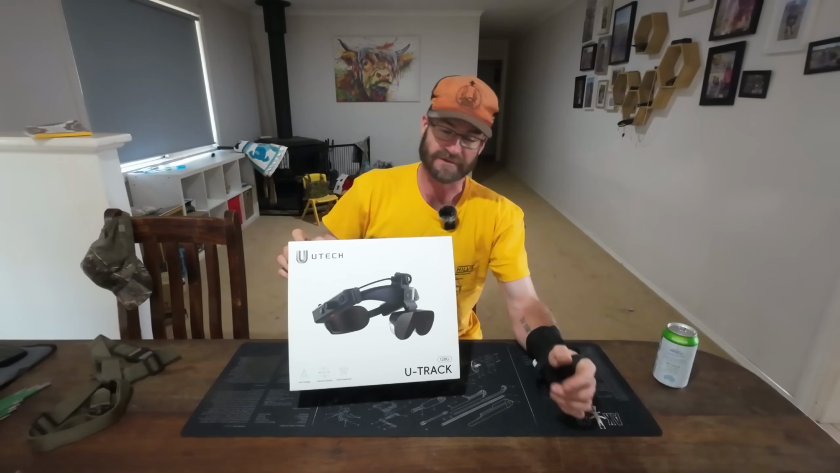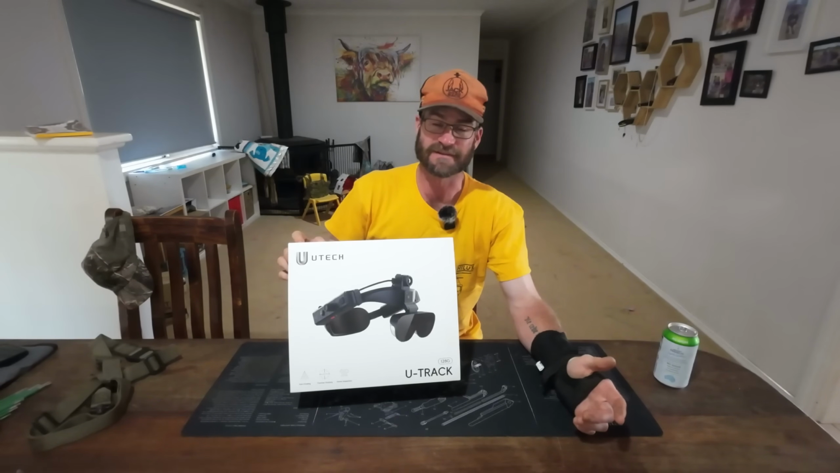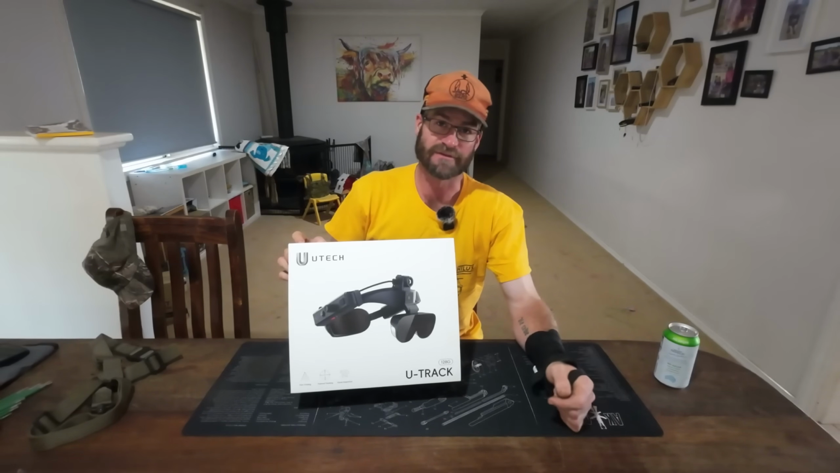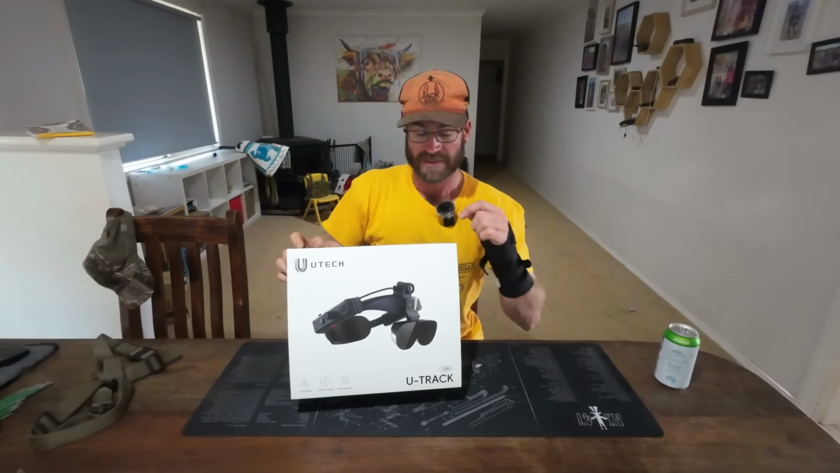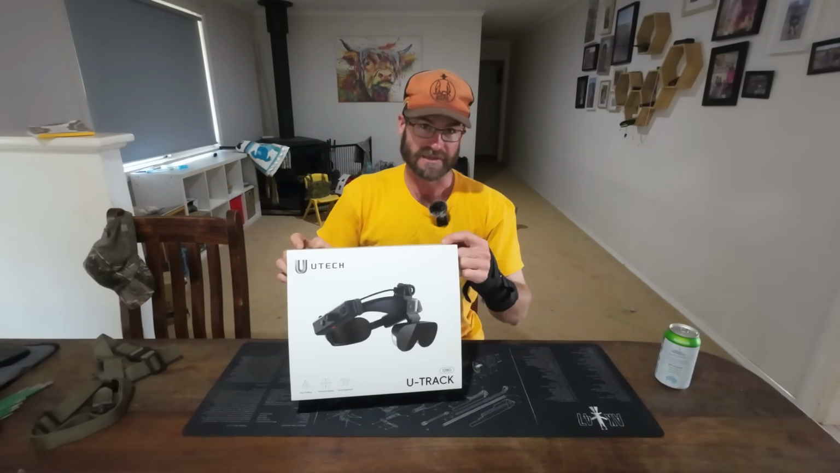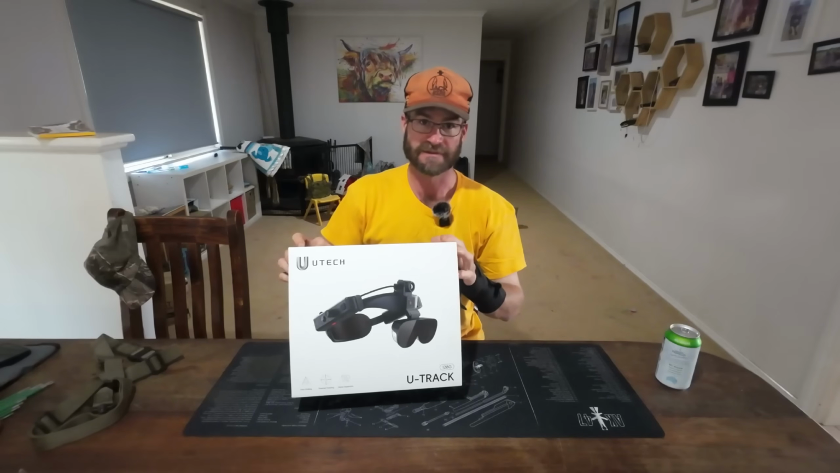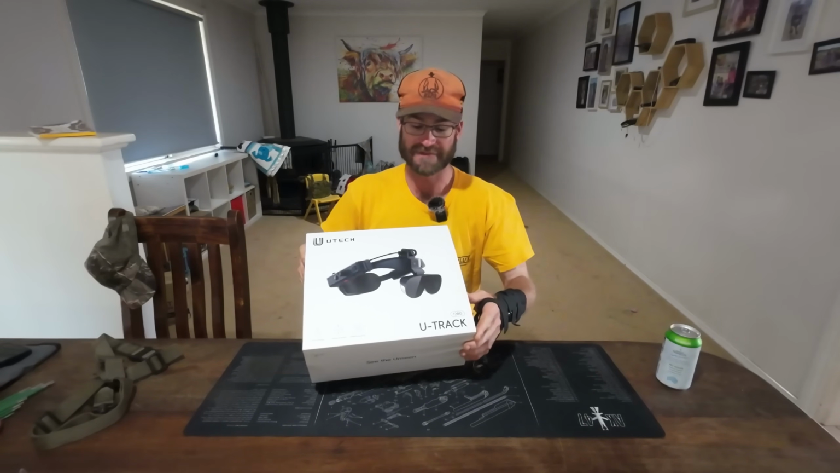It is something that I saw on Kickstarter and thought, wow, that could be quite interesting to play around with, especially up here. And since I've been playing with a bit of thermal equipment here, there, and everywhere. So let's have a look at it just very quickly before I get down, sight this rifle in, and we go out into the dark and see what we can see.